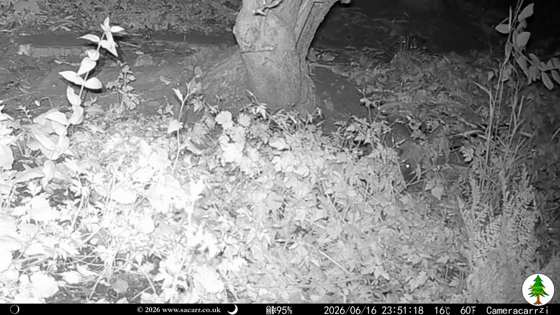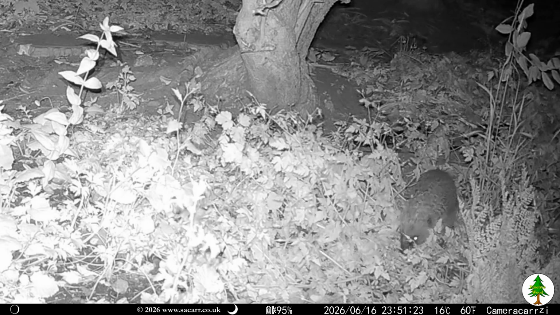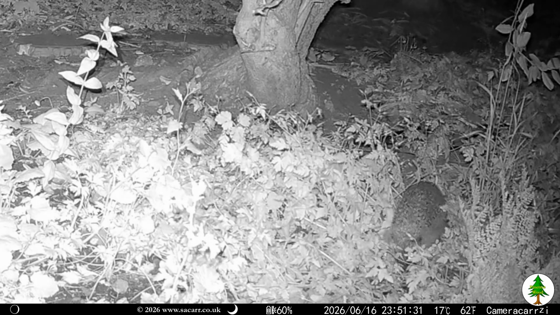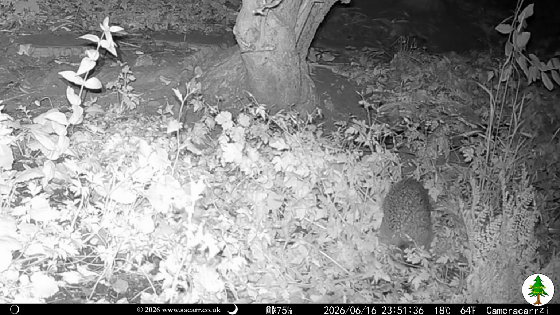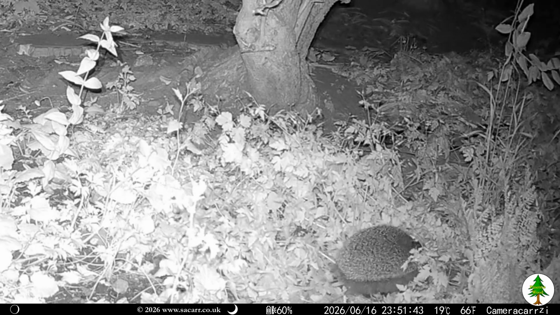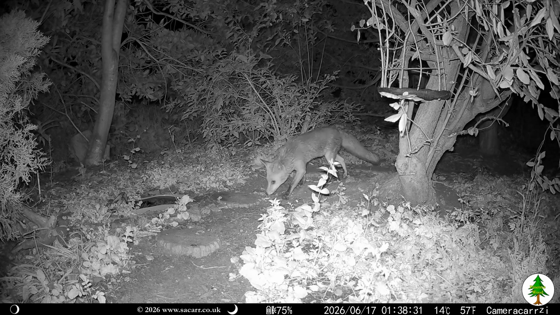Just before midnight on the 16th, Cherry the hedgehog was seen searching the woodland floor. Smudge was sniffing around the wood at 1:38 on the 17th. The birdseed on the table appears to be a strong scent for a fox.